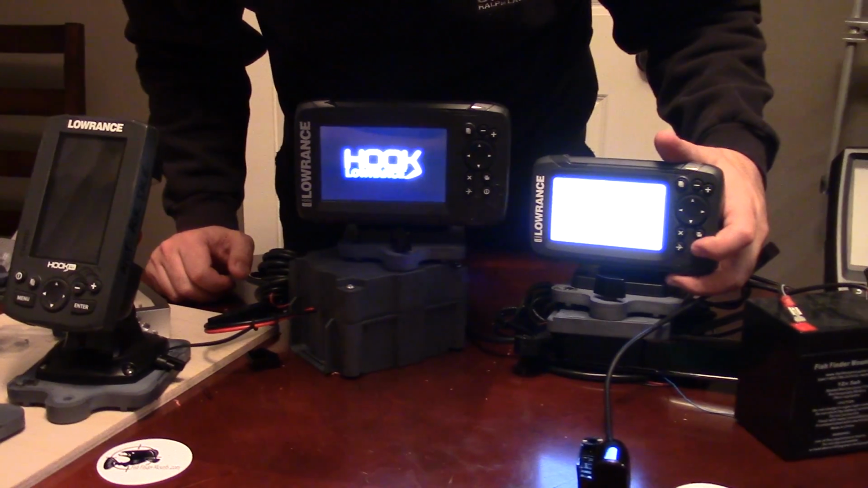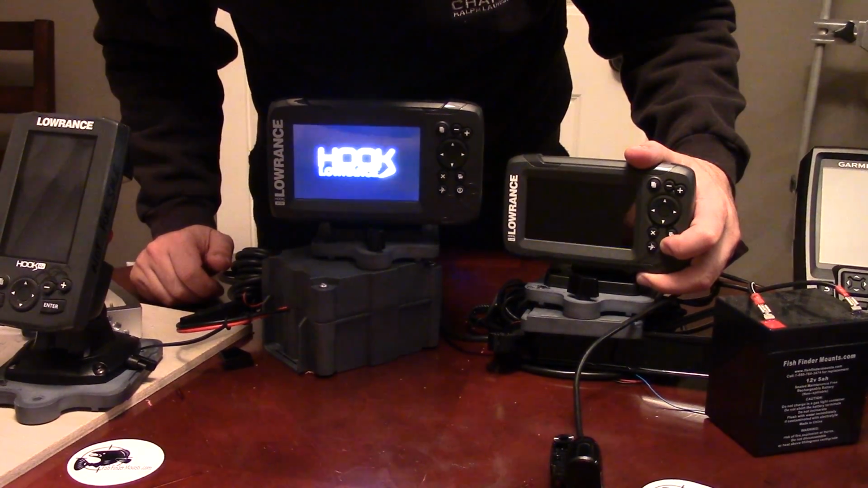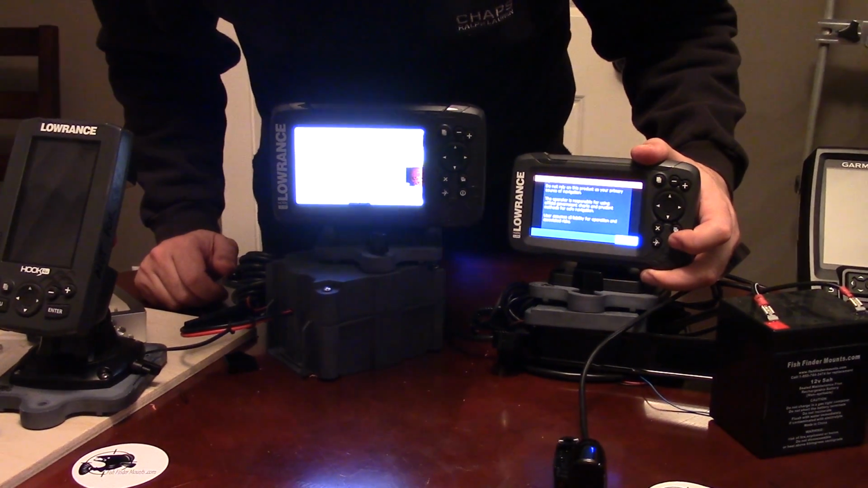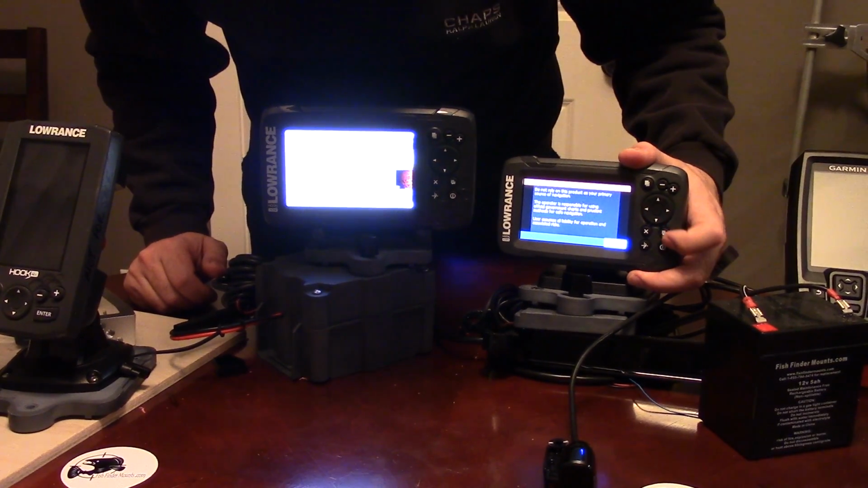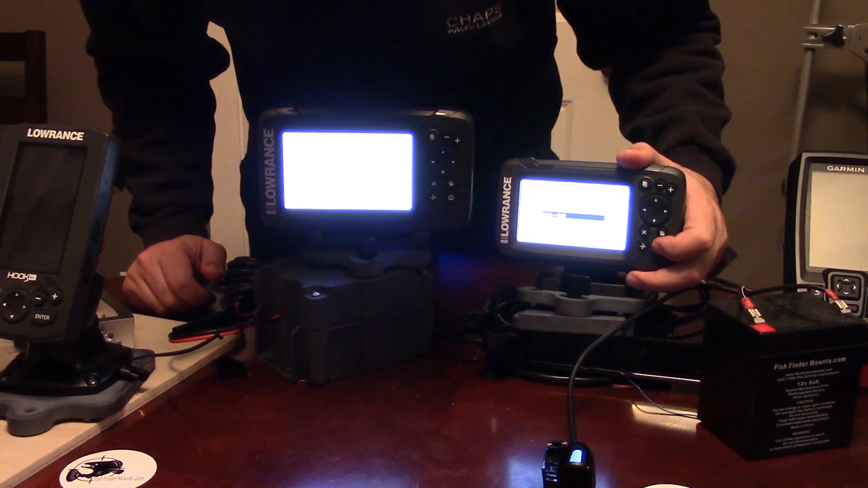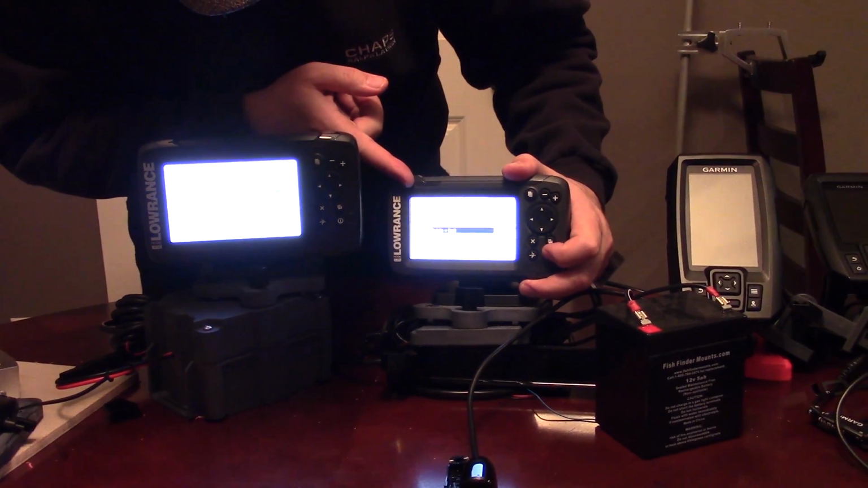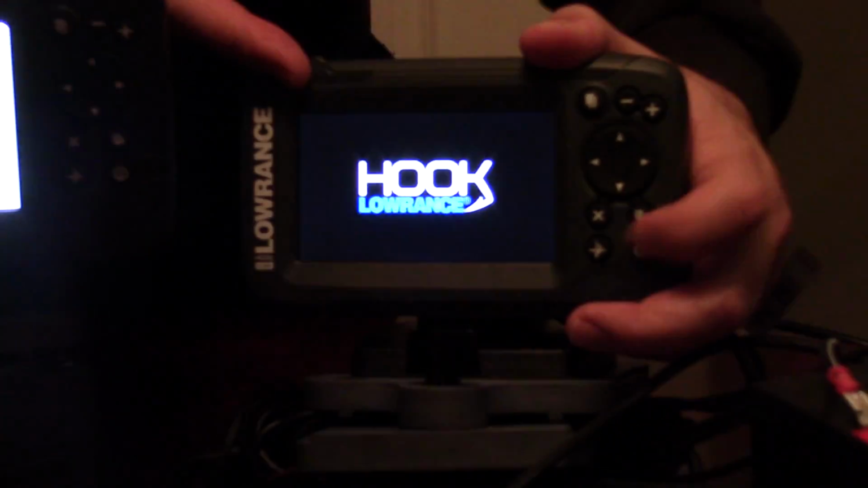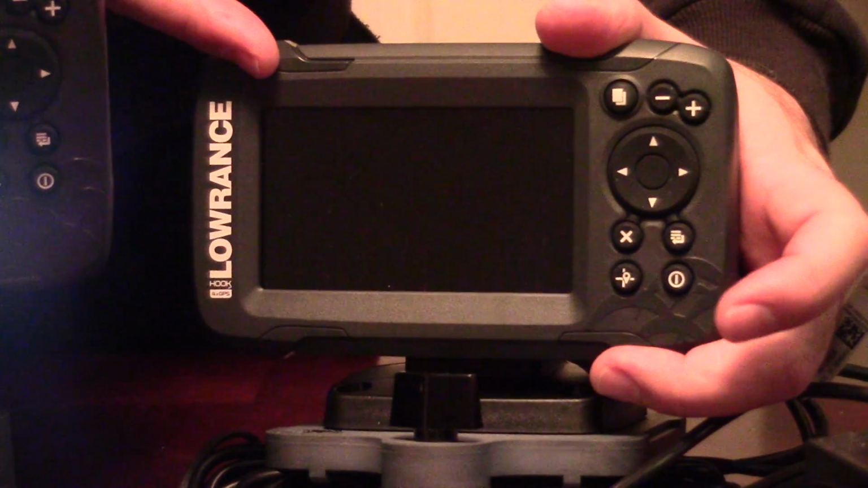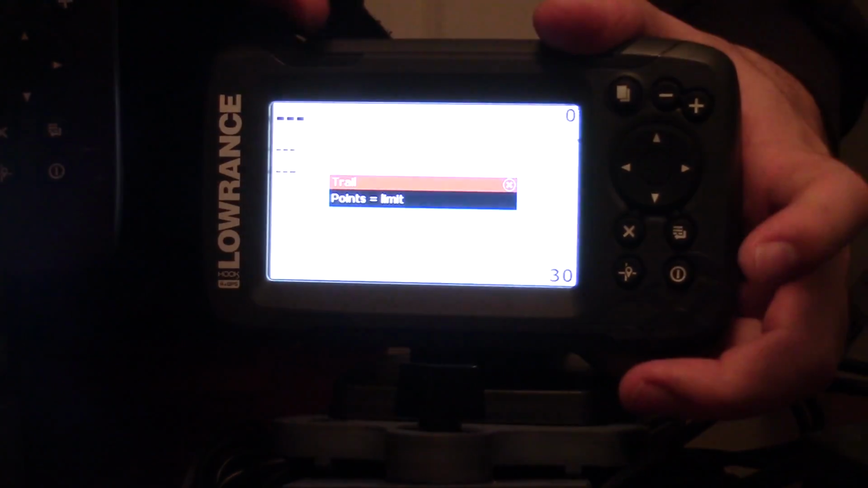This Lowrance, I'll show you that. It's taking a little while to get through here, but this little guy here, the Hook2 4X GPS, in fact, it doesn't even want to turn off. Like if you hold this guy, and I'm looking at this guy right now. Come on, baby. We'll just hold this guy to power off. Okay, I let go of it. Okay, so now I hit it, and you can see how fast, accept, and you're in.